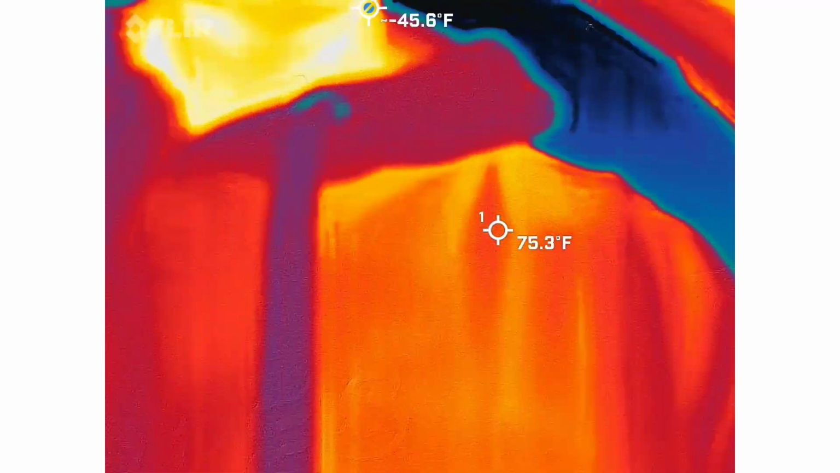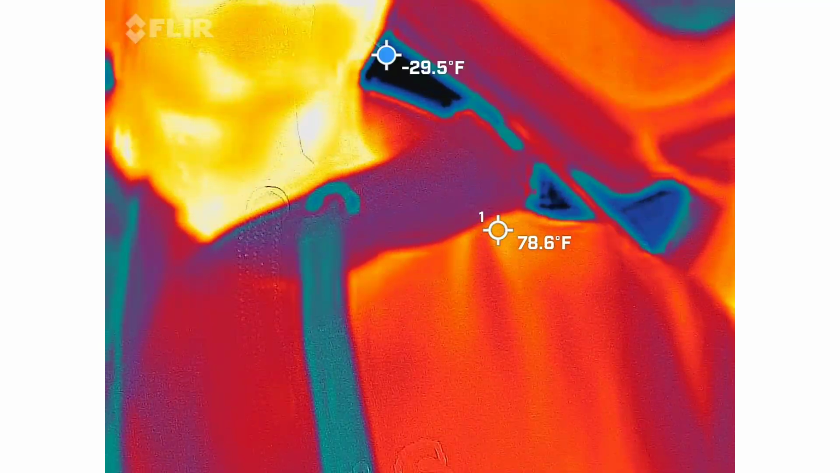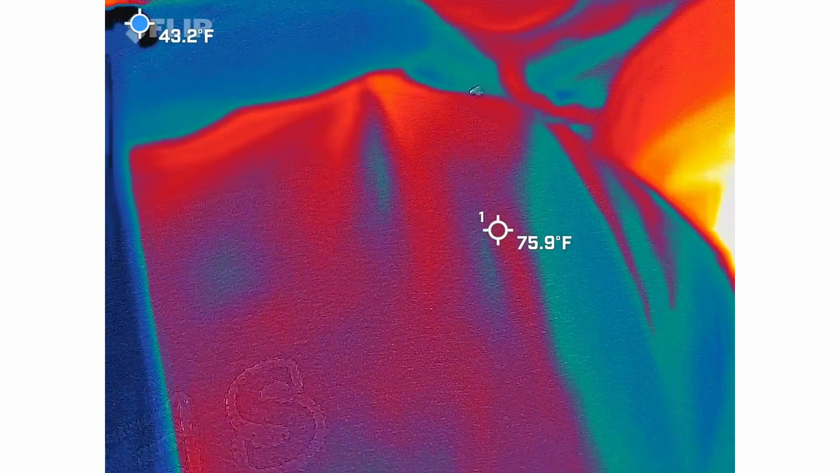That's perfect. So we're looking for, obviously I'm red, orange, and yellow, which means I'm the warmest thing inside the video right now. So we're looking for blue and black, which are the cold spots. Blue and black. So we're looking for them to either take shape or to start moving on their own.